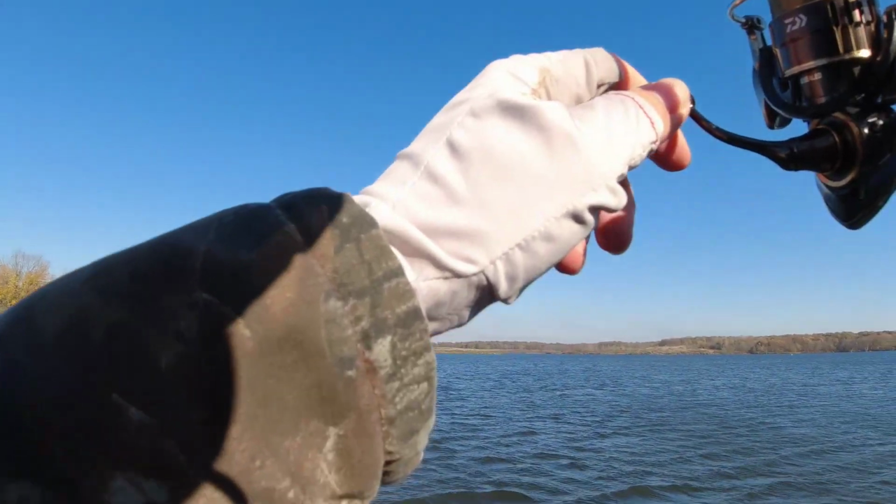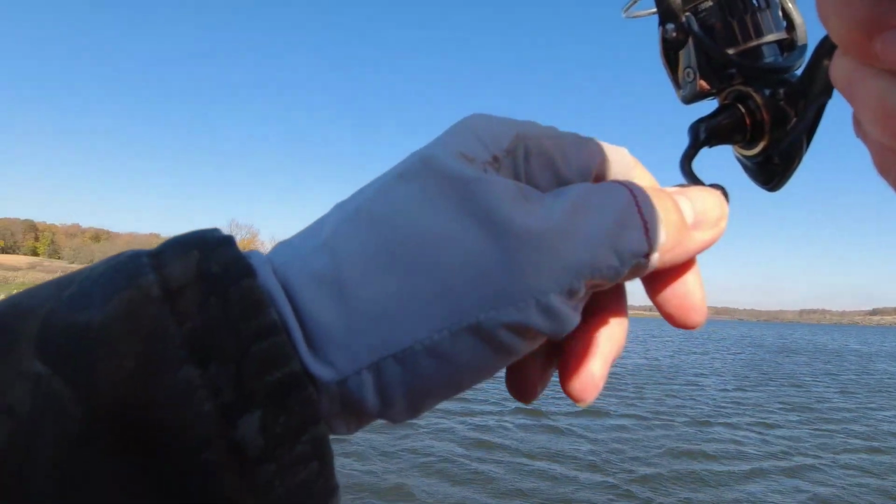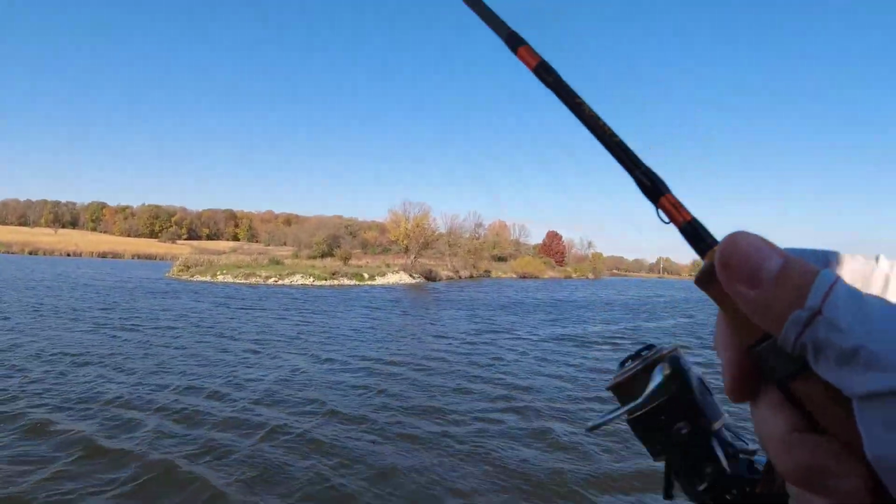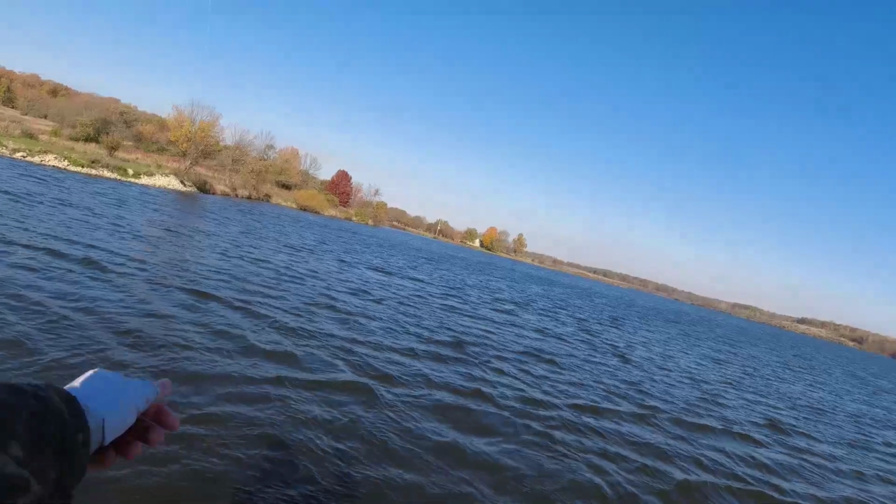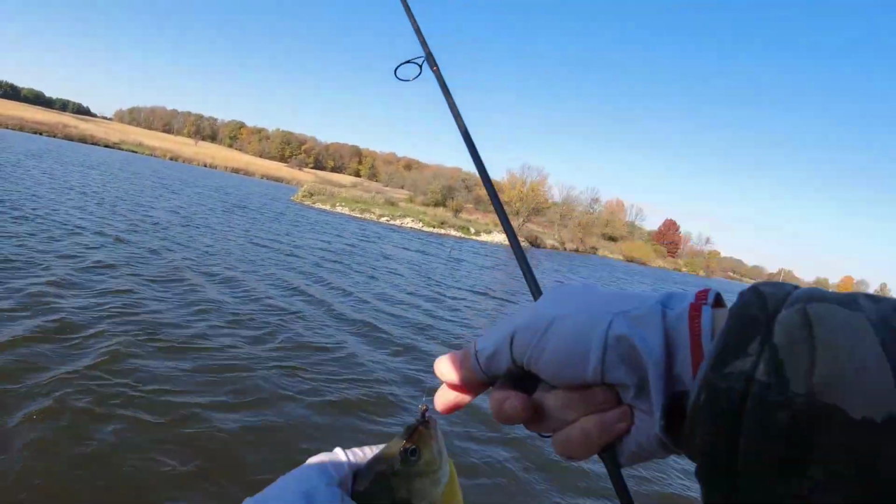Nasty weather today. 35-degree air temp. Whoa, this is running. Bluegill. 35-degree air temp, folks, with 15 miles per hour wind. You cannot tell with my muffed microphone and the wind. I dropped an anchor, the wind is in my back.